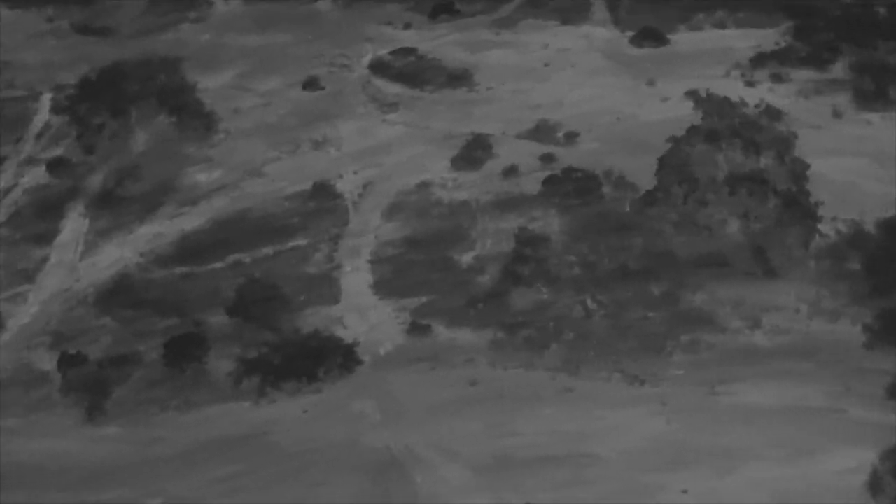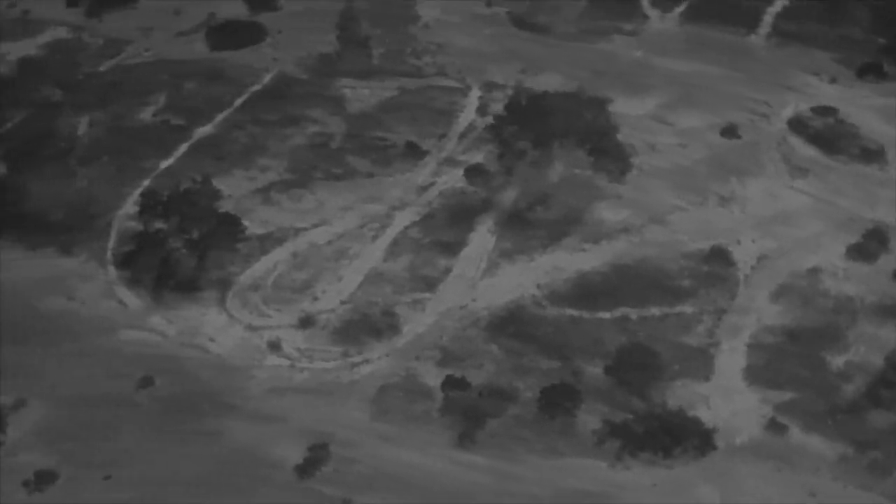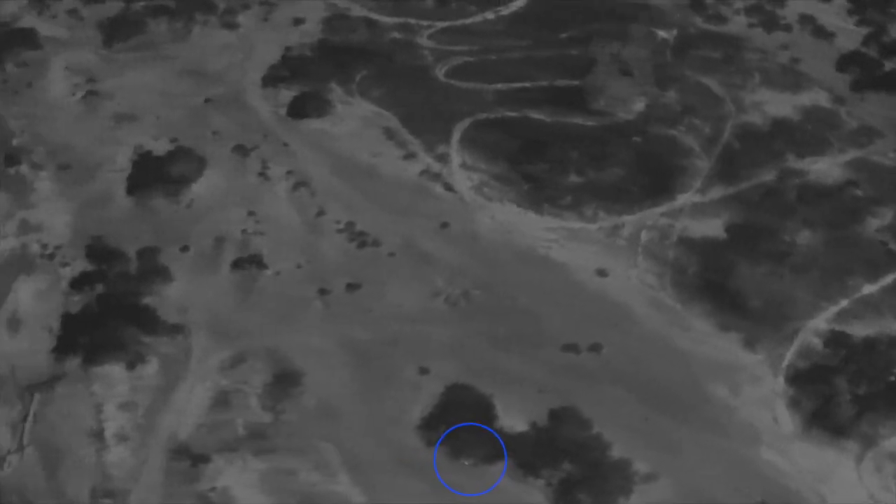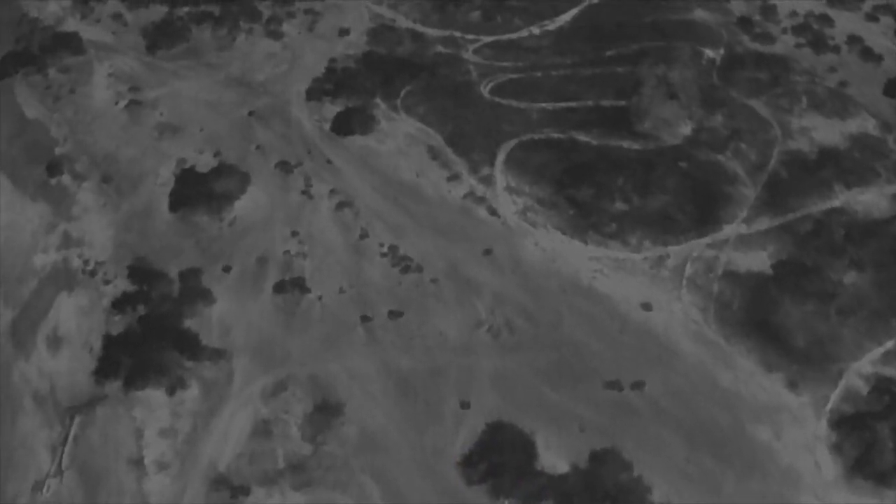And it was only after I reviewed the footage, I know where he was, and I definitely missed him, which you'll see. So I see a couple of false positives. That lighter patch of ground is clearly not him. So getting higher elevation to try and scan a larger area, and coming up, blue circle. I didn't see it, but you can sort of see where the blue circle is. That's where he is. I didn't see that.